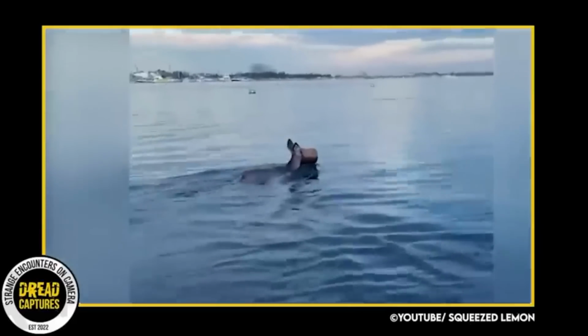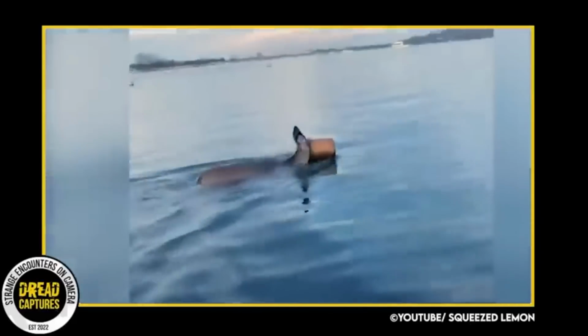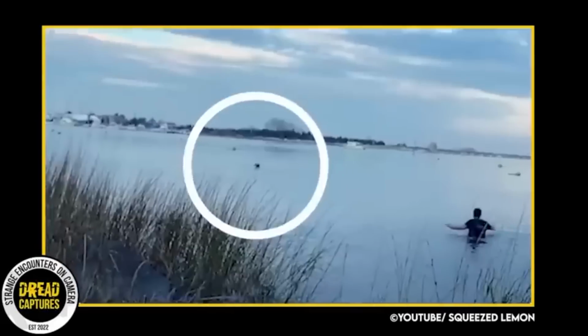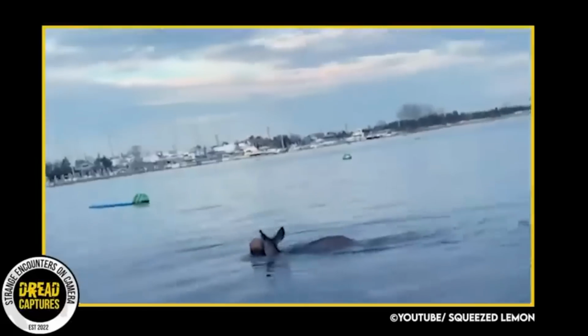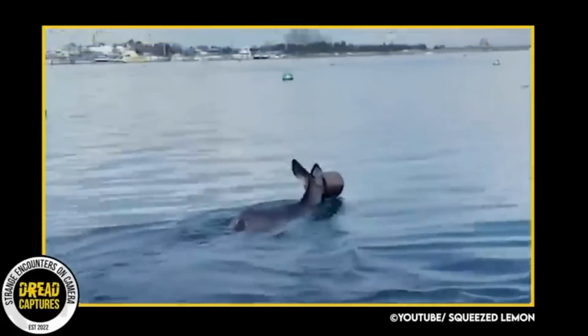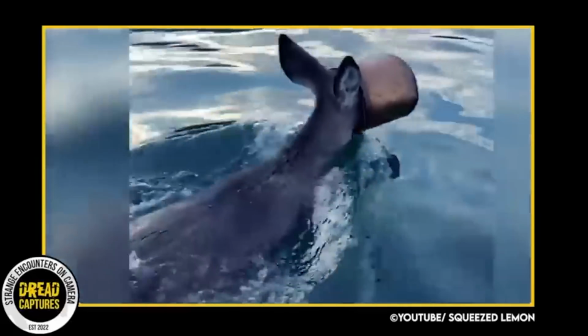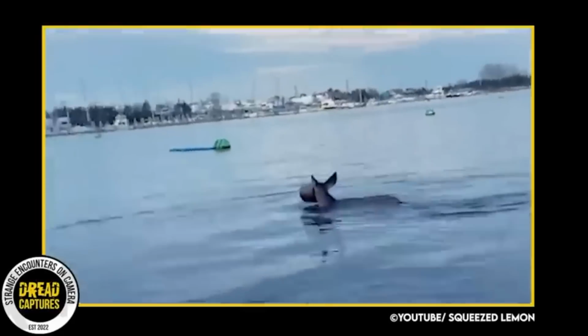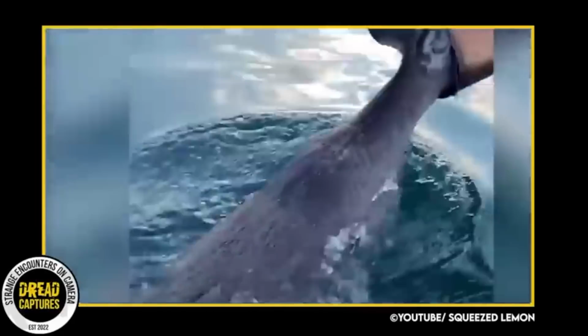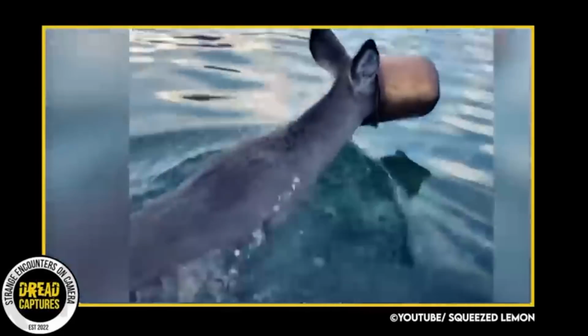A Good Samaritan story here, as last January a man came across a deer in distress. The poor thing was swimming in circles in extremely cold weather and appeared to be disoriented. And upon closer inspection, the man realized that a paint bucket was covering her eyes and her nose and mouth, making it difficult for her to breathe. The deer's chances of survival were decreasing rapidly, as there was a high likelihood that the bucket could fill up with water and pull her down under with it. Not to mention, she could exhaust herself just swimming in circles, unable to see where to go.